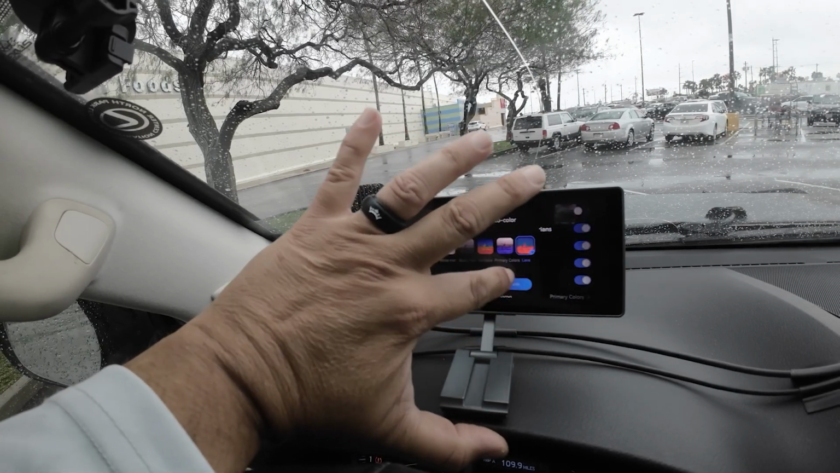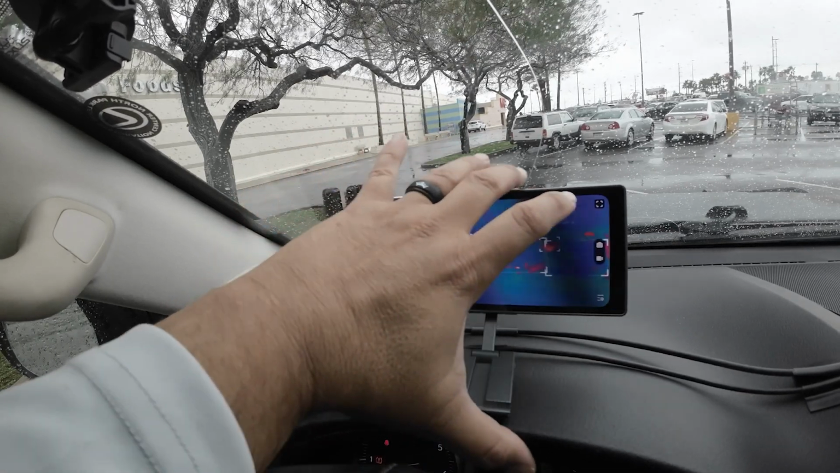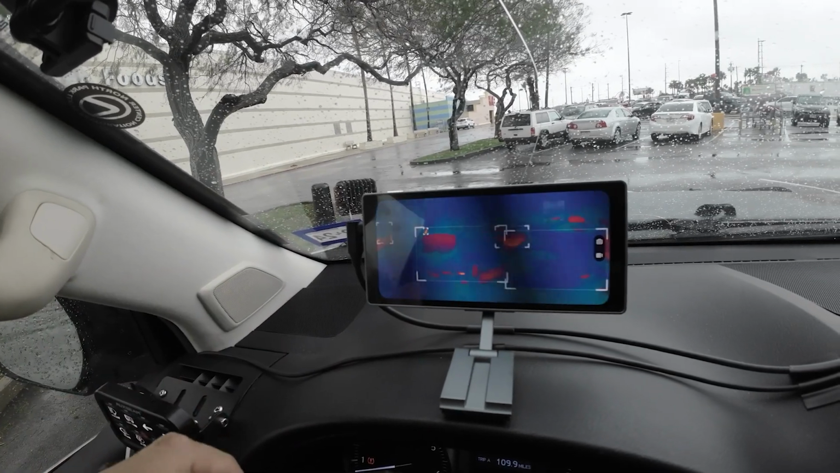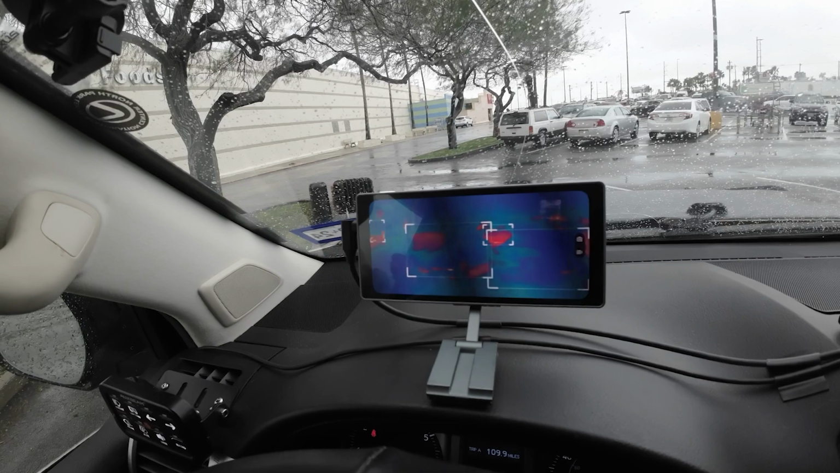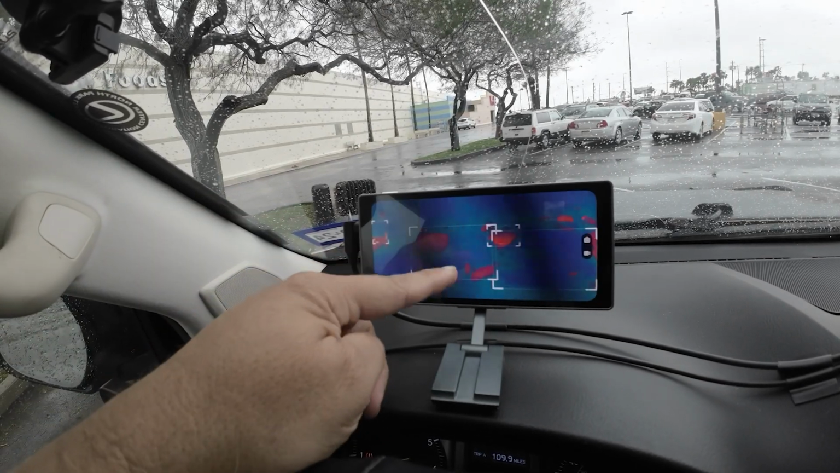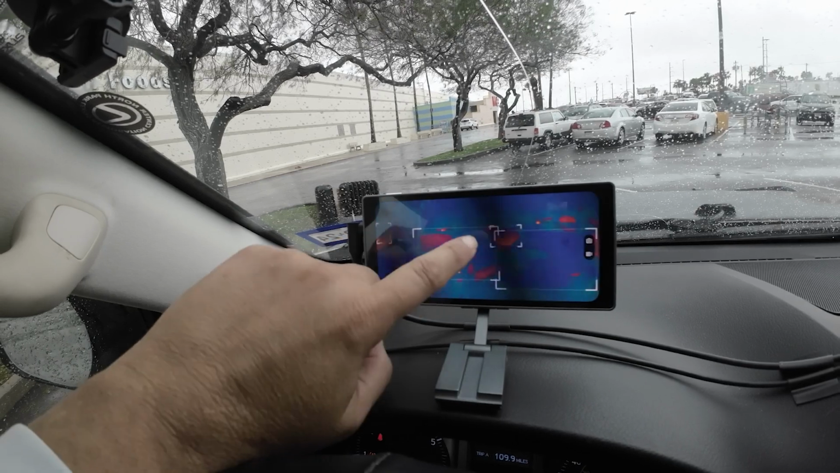Let's see how that looks. Whoops. Okay, yeah, I don't know about that. Like I said, this is all just preference. I can't distinguish the colors of those vehicles very well.